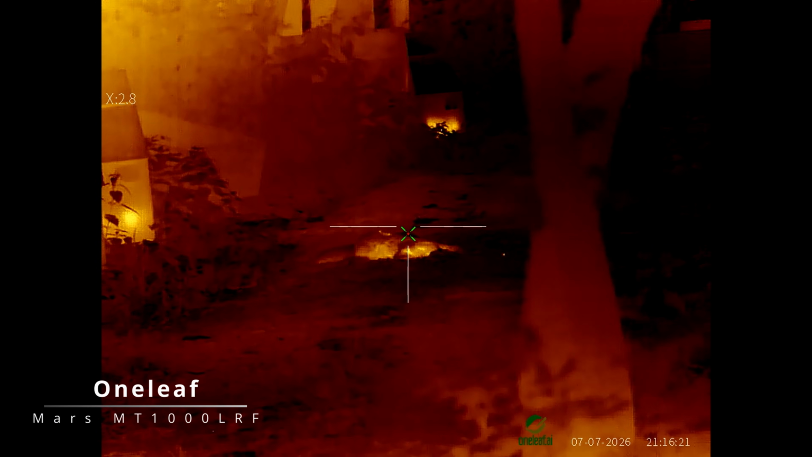Right, I'm all set up. I'm using the Browning T-Bolt 17 HMR. I'm using the Mars MT1000LRF thermal scope by Oneleaf. So yeah, we're going to have a look and see what's about.